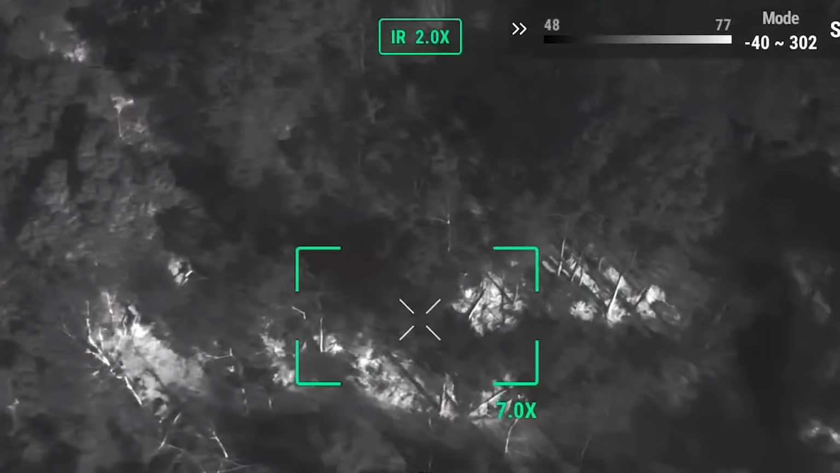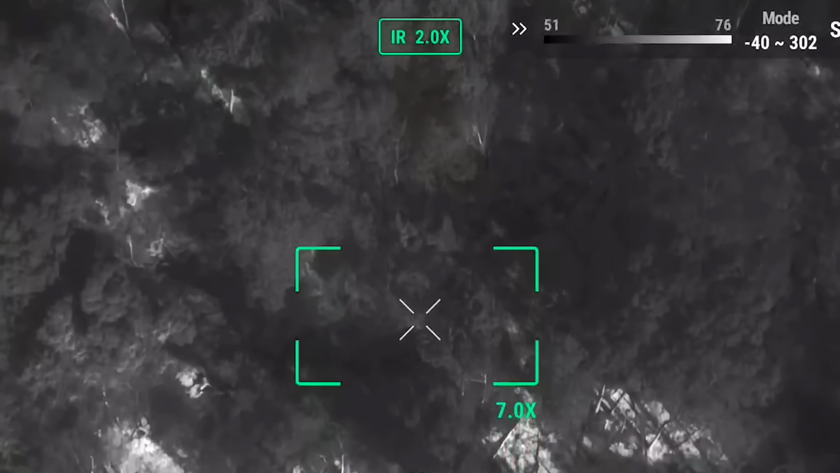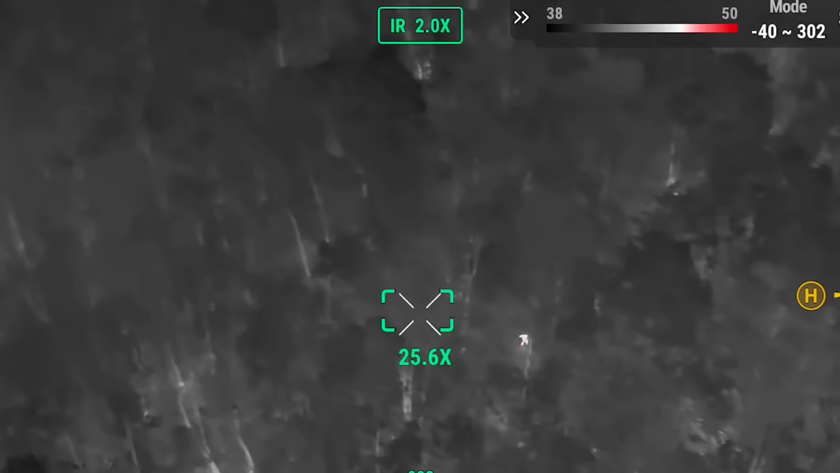Don't know how big this buck is, but they shot him last night. Dusty dirt road in Ohio anyhow. Once the sun comes up, everything gets hot. You can hardly find any thermals. Huh. This looks suspicious.